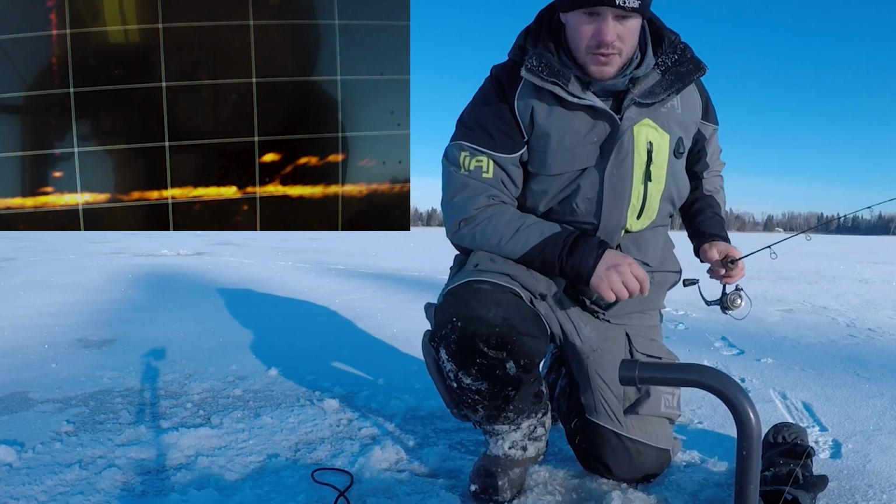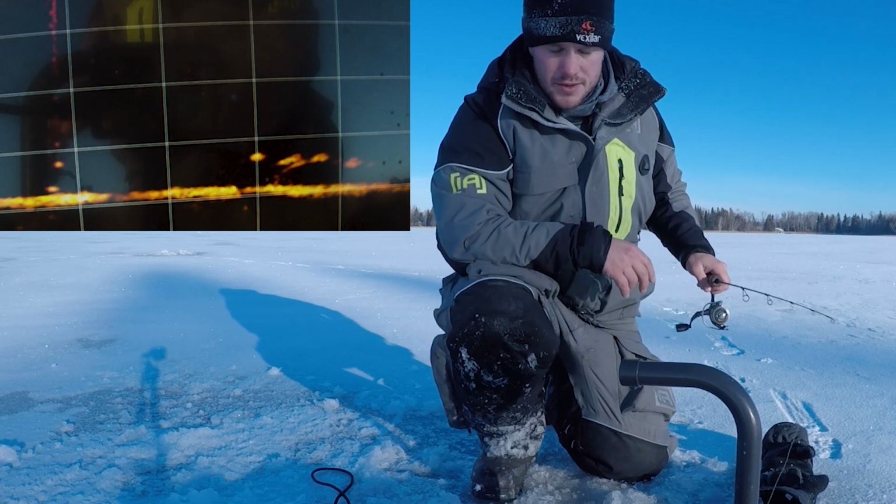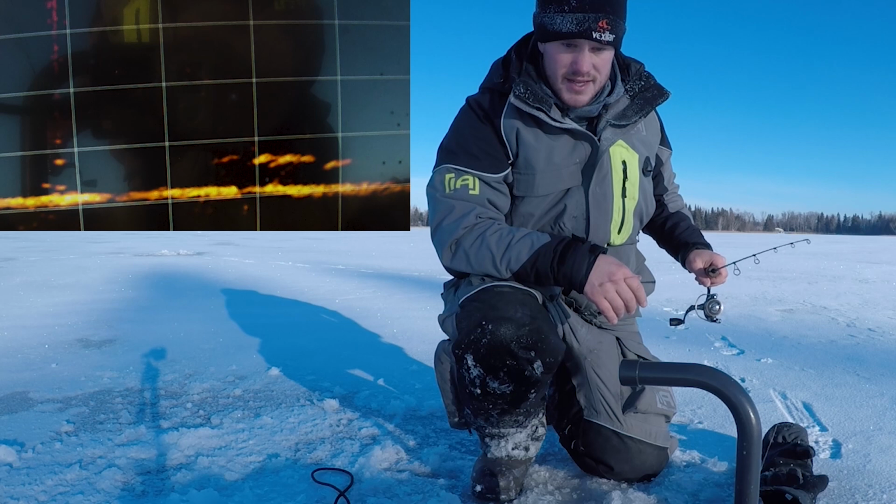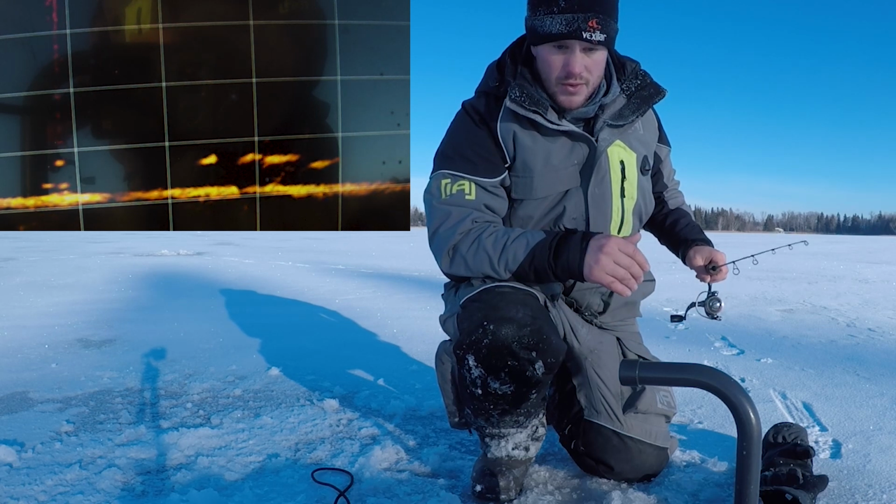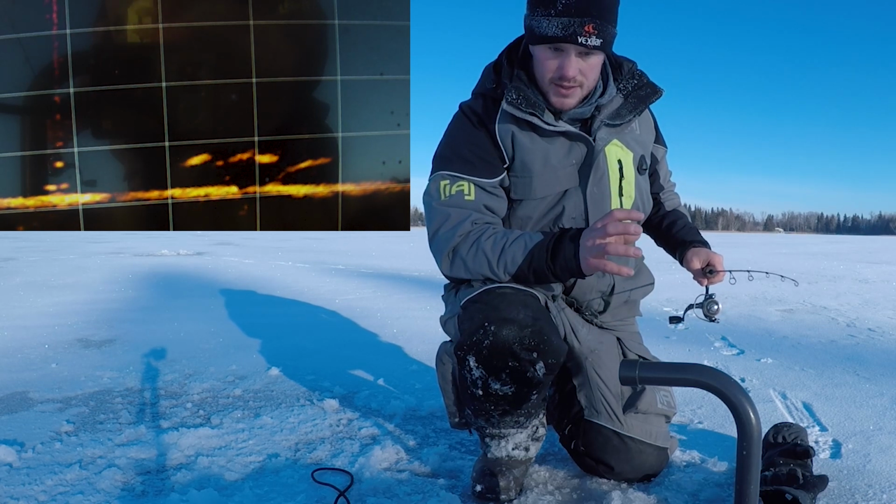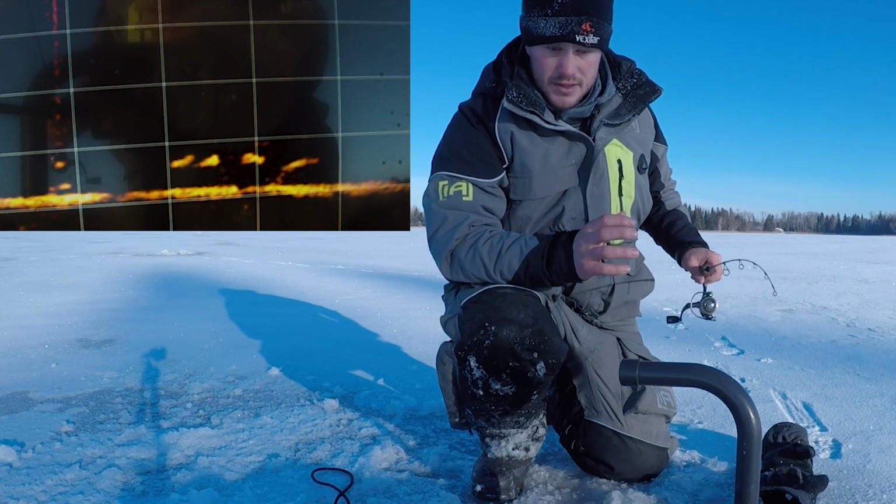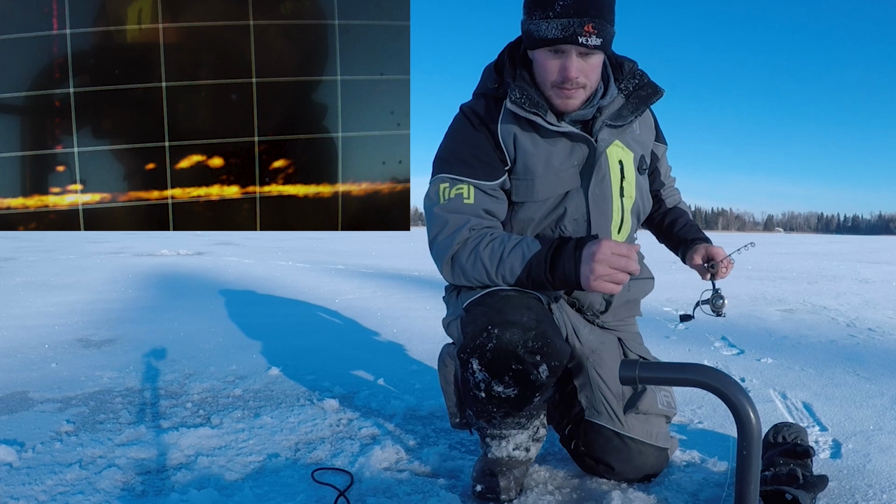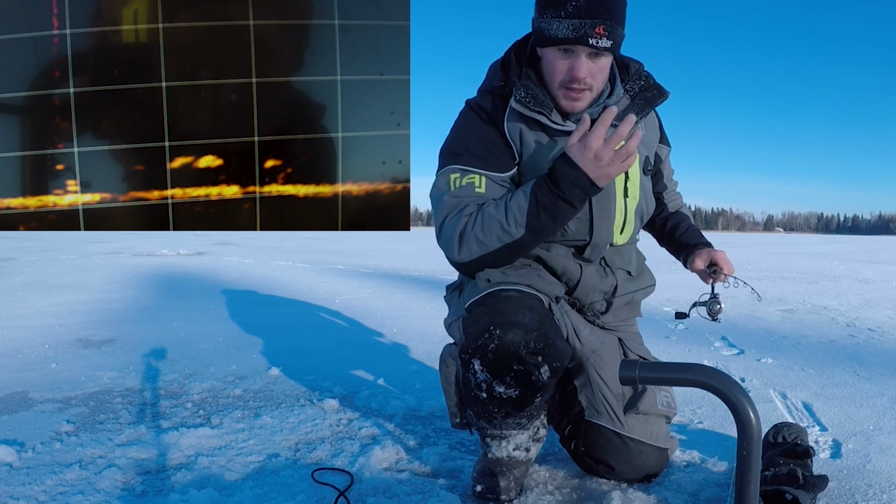There, you can see that school coming closer. Man, they're cruising though. I don't know if any of these are gonna be interested. When they're moving so fast like that, sometimes they're just on a mission. They won't even want to give it a look. But if you can get that lead one to slow down, they'll slow down the rest of the crew. You can maybe pick off one or two. You can see the perch underneath.